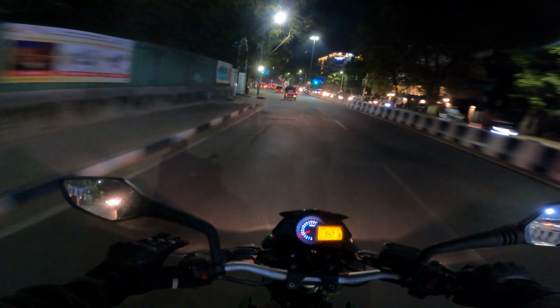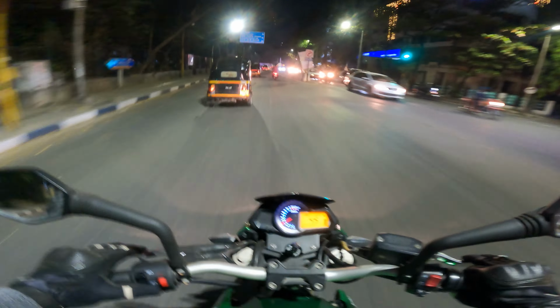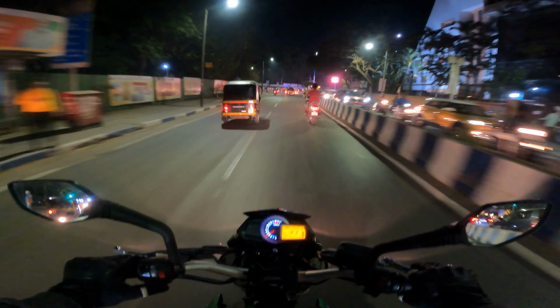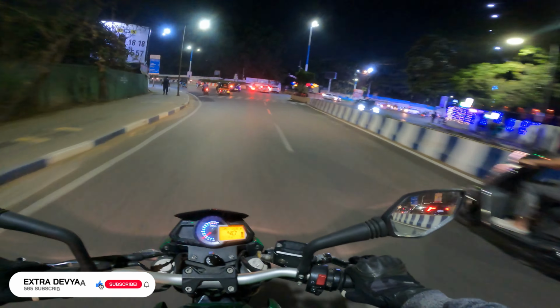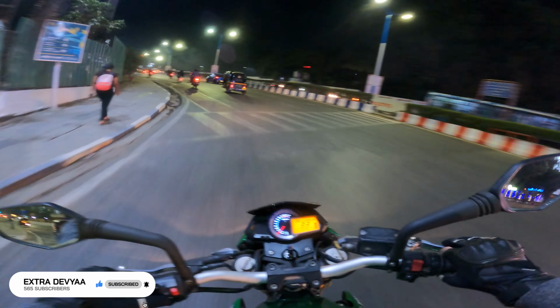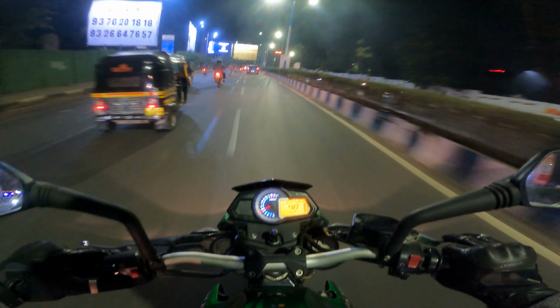First of all, I haven't ridden this bike much, so I don't have natural control over it like I do with my own bike. Second of all, this Benelli has no electronic aids. That means no ABS, no traction control. Actually, we probably don't need traction control, but no ABS, no slipper clutch.